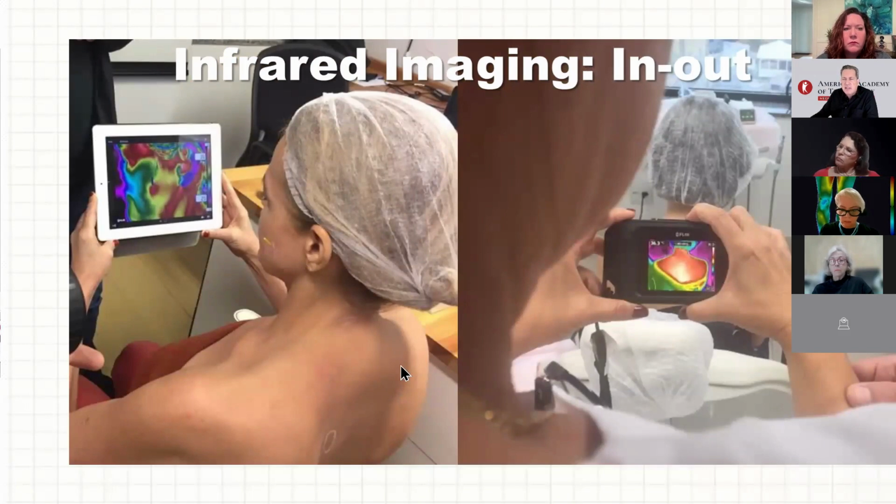The most amazing thing, in my opinion, about infrared image is that it's not just for the doctor. It's also for the patient. Medical thermography doesn't make sense for the patient because most of the time they don't understand what's happening. But infrared imaging does.